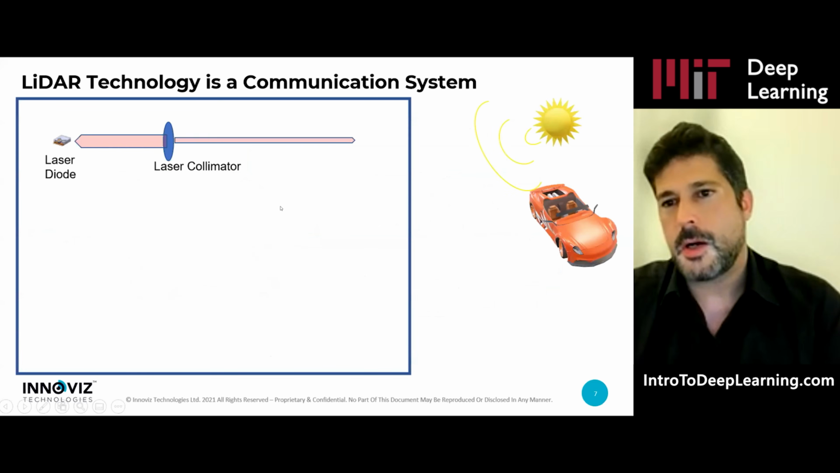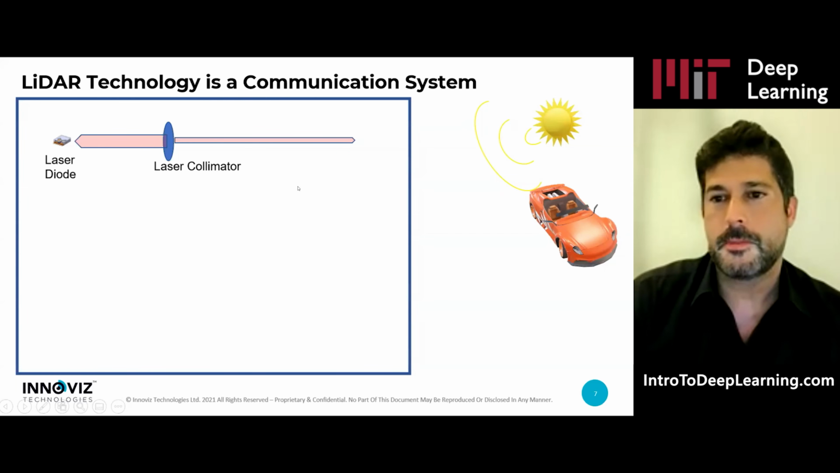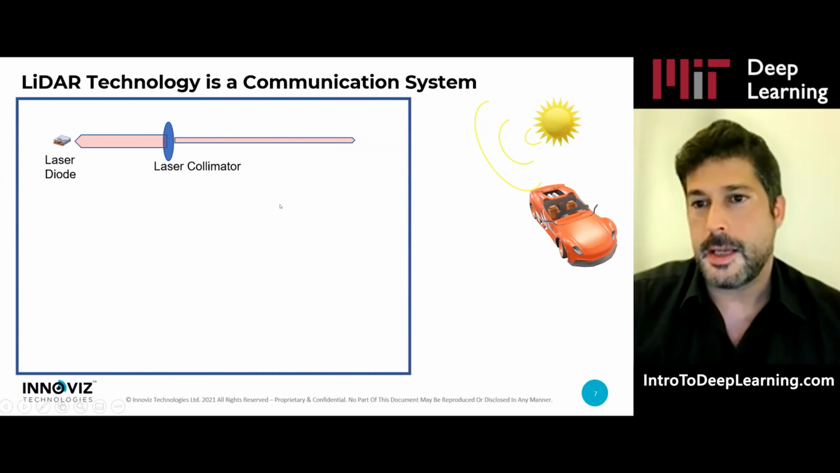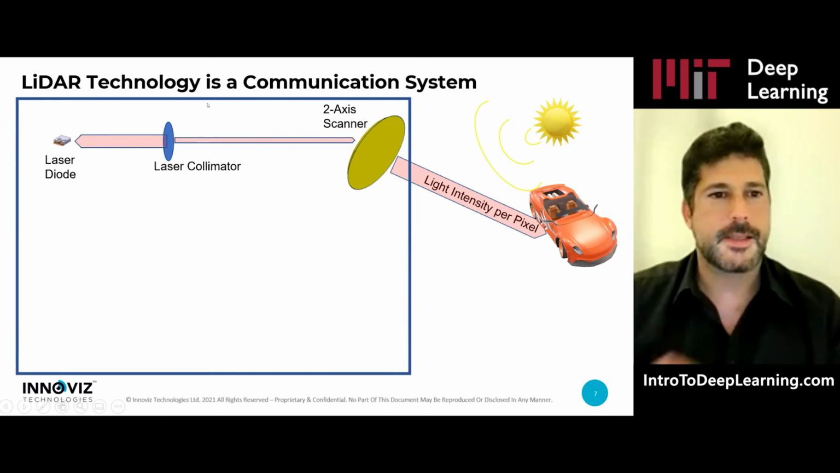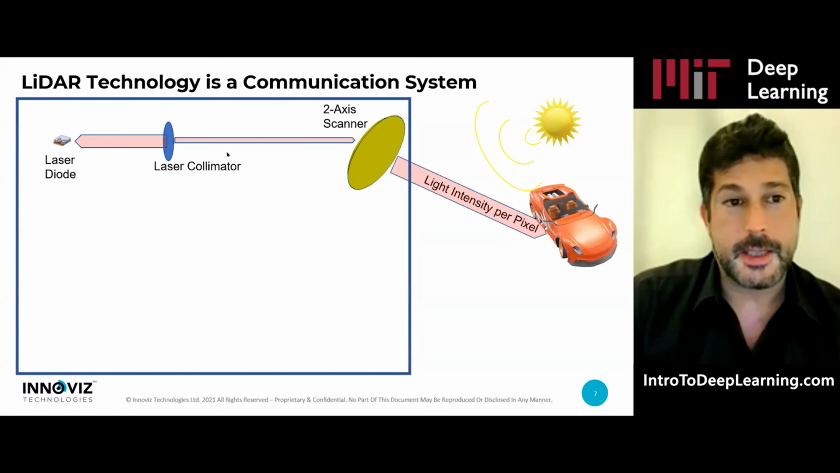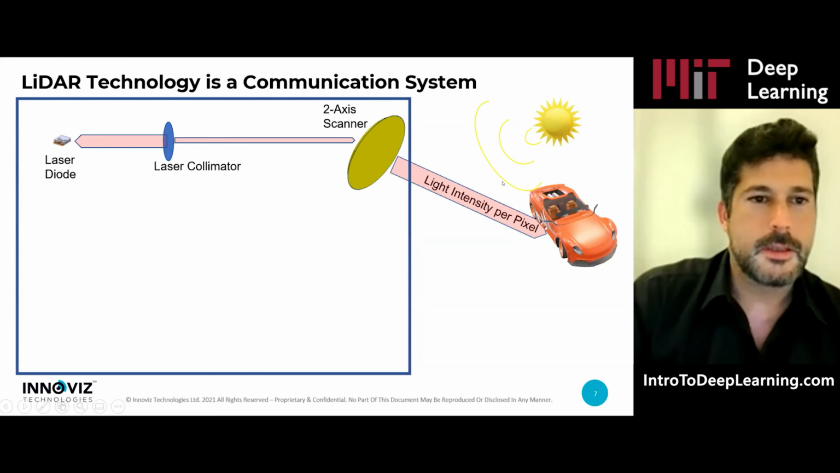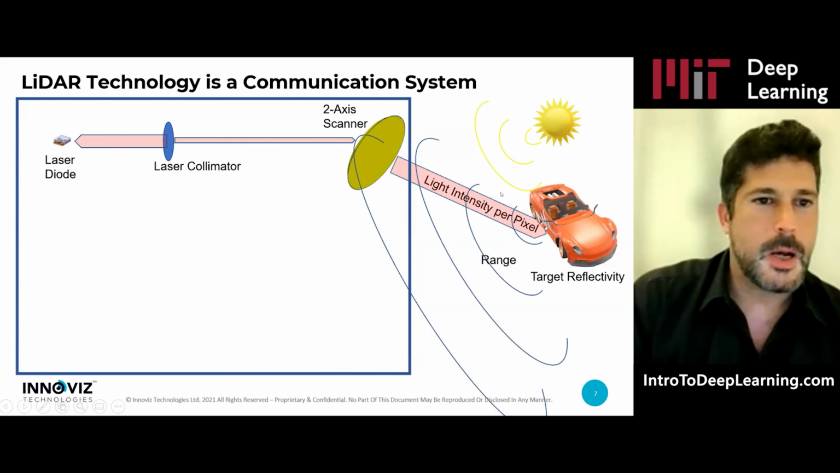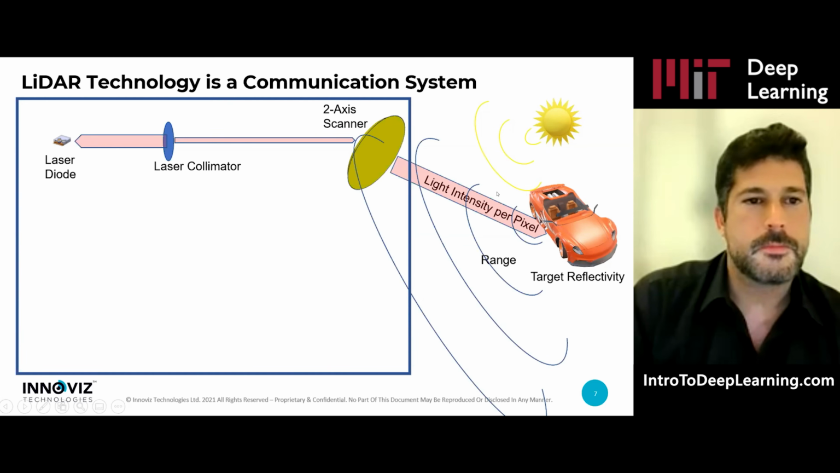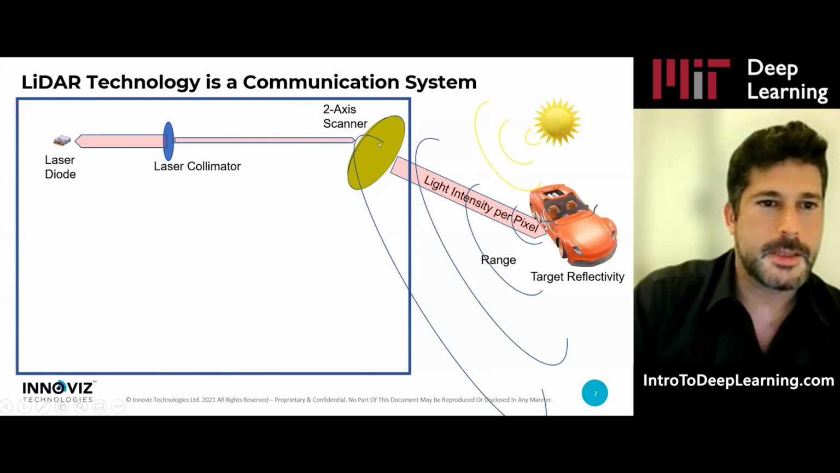I want to explain first what a LiDAR is and maybe specifically how we approach this problem. A LiDAR uses a laser beam that we move around using a 2-axis scanning mechanism that allows us to scan the scene. That light is emitted towards an object, and a fraction of the light that bounces back is collected by the system.